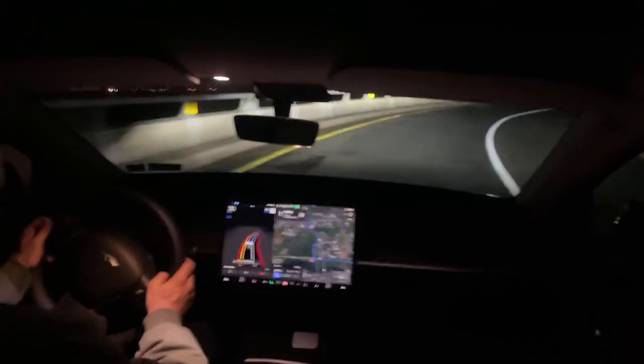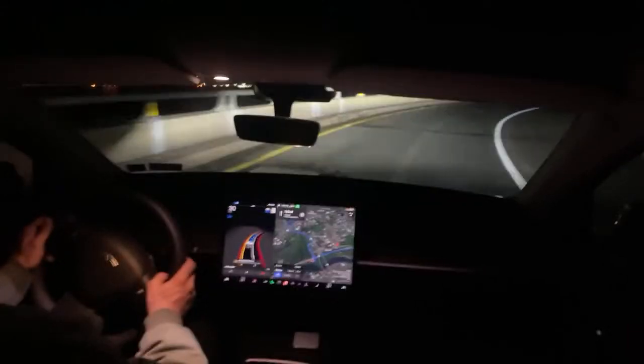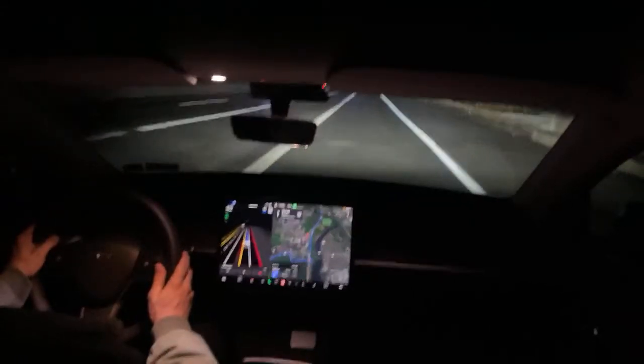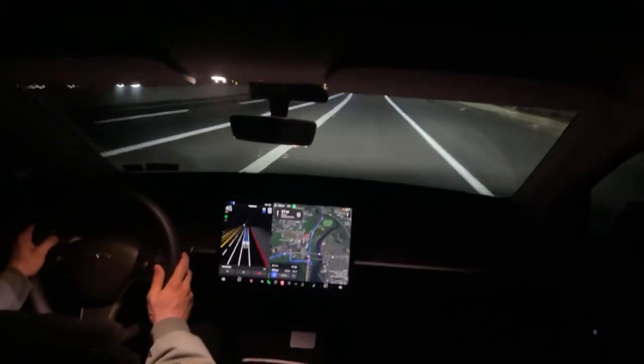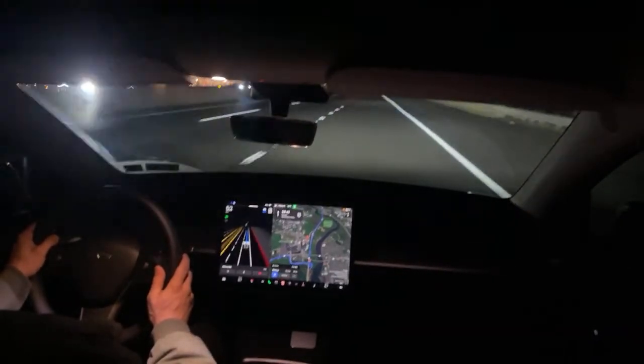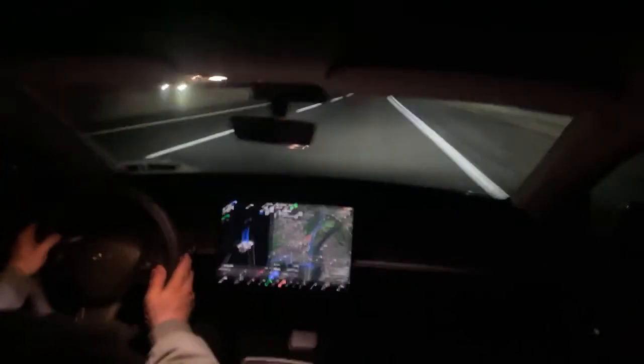Every once in a while, the car's asking me to put slight pressure on the wheel. It wants to make sure that it knows my hands are there. All right, the speed limit just changed to 55 as we got to the actual highway entrance. So these are things that I've mentioned before. Tesla's going to have to make sure that all the highways are marked with the correct signs for full self-driving to become efficient.